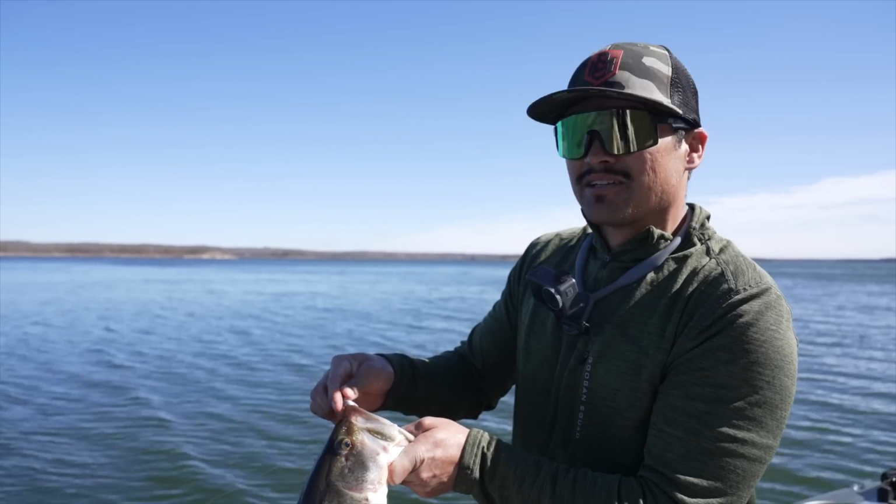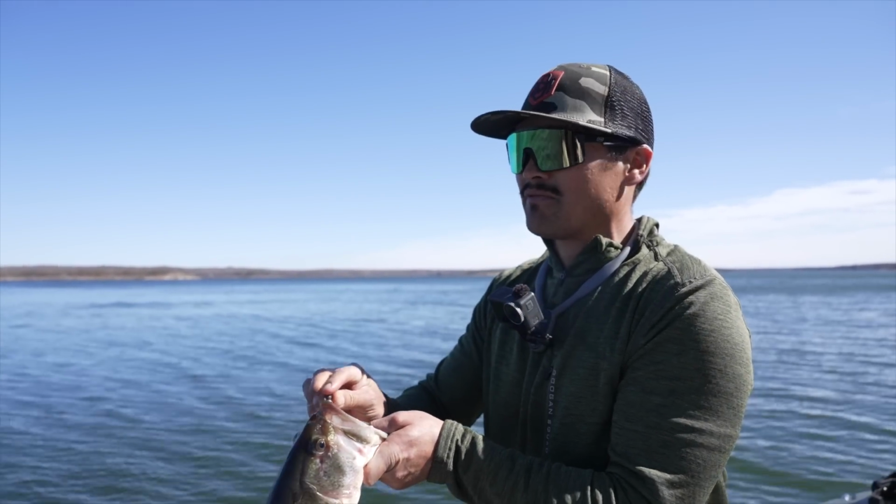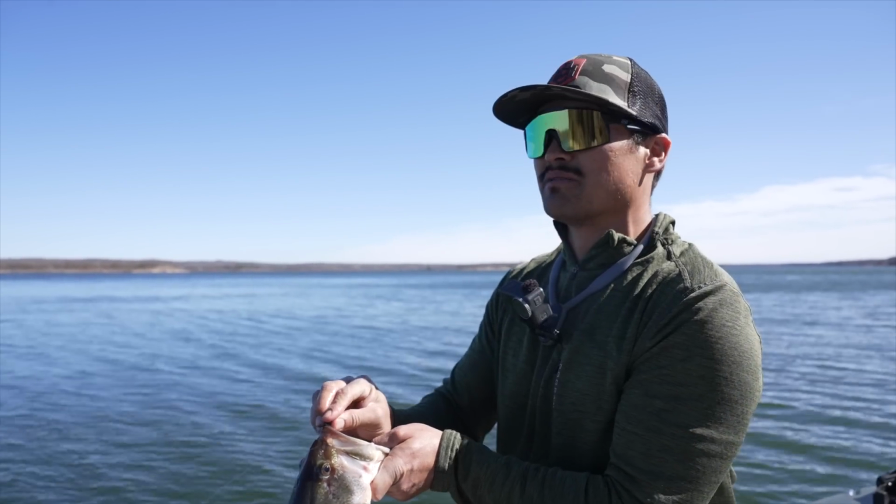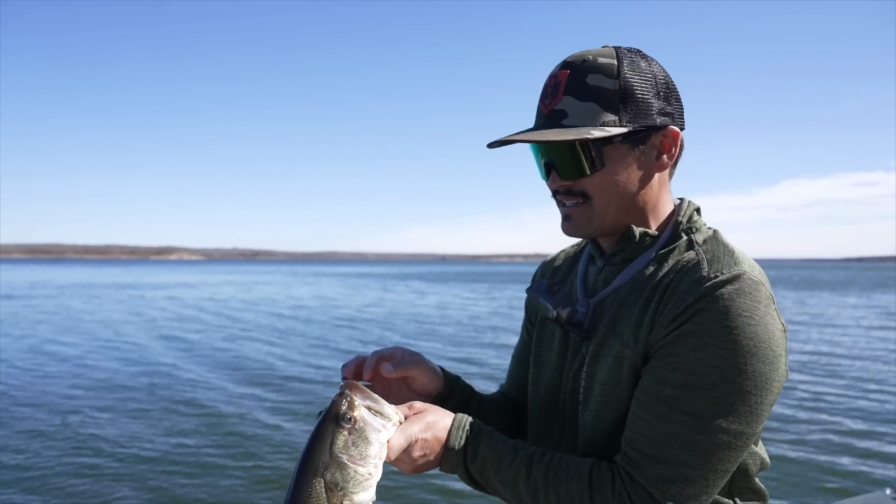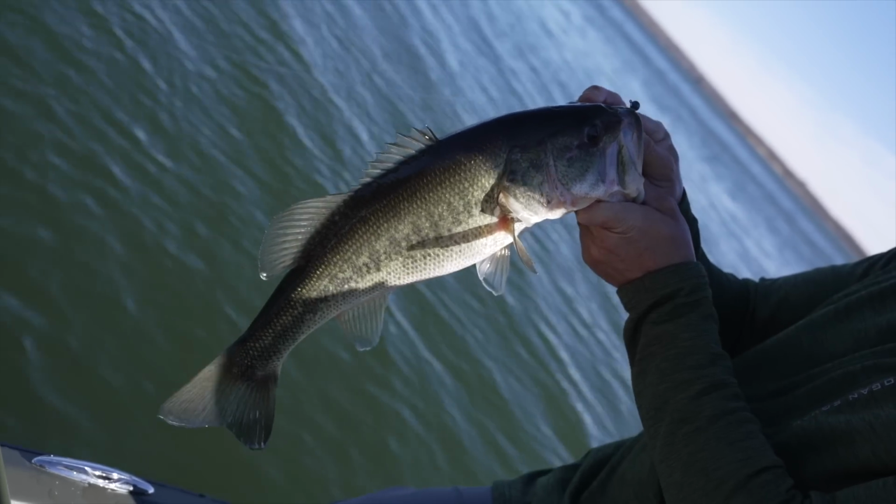It's crazy how they're all just in different moods, just like the fish we fish for on the bank. Some of them bite, like smoke a chatterbait or a swim bait, and other ones just barely nip at it. And this is the type of fish that absolutely crushed it. Nothing around.